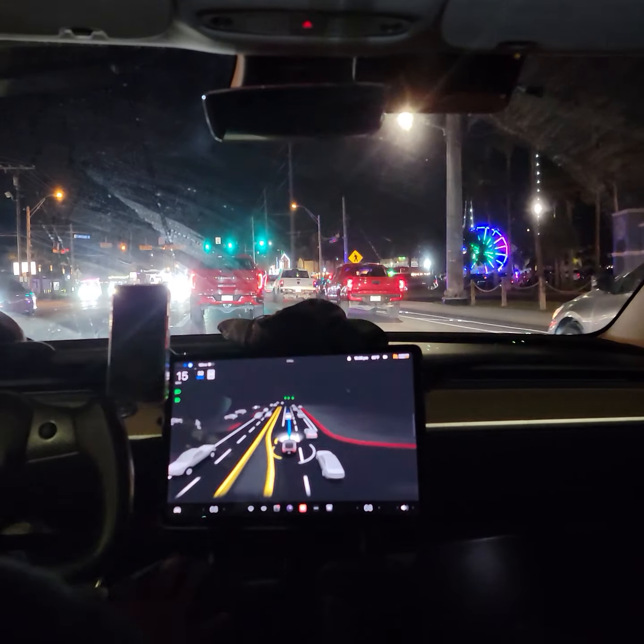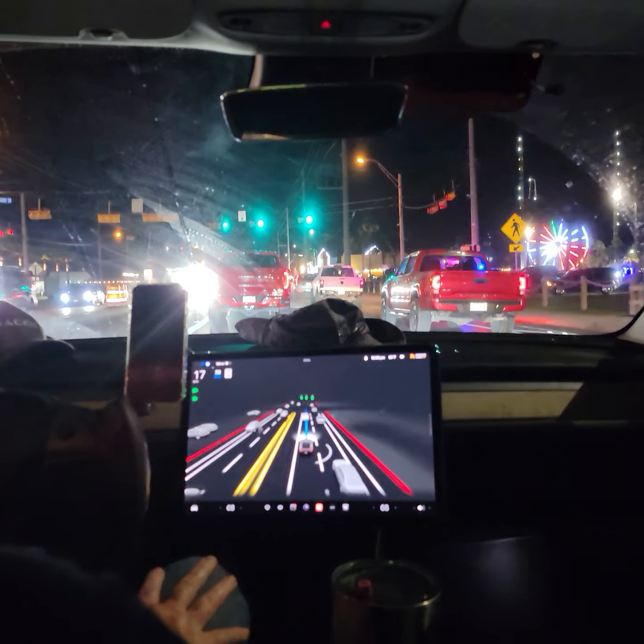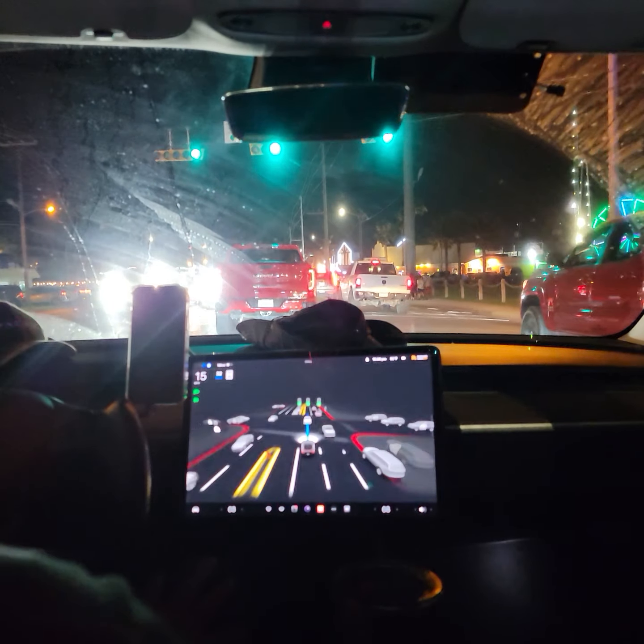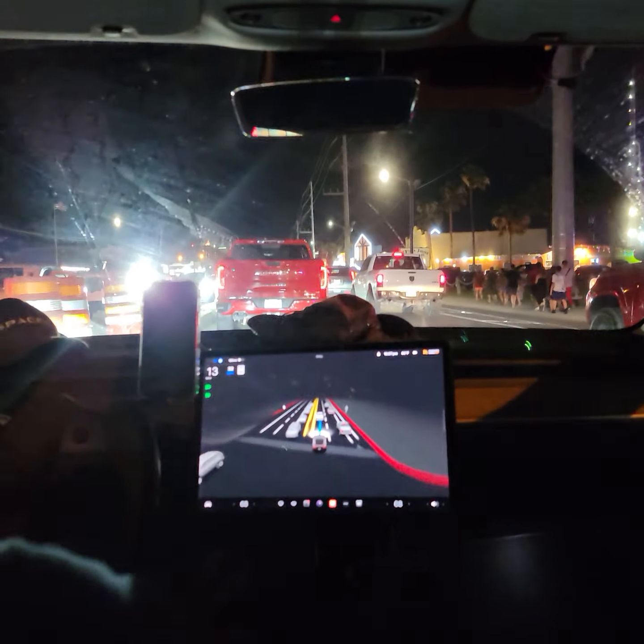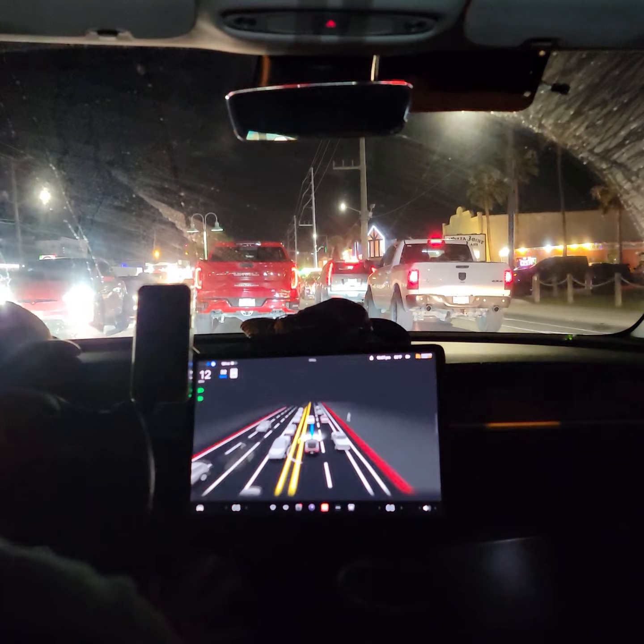Okay, here we are. We have the police vehicle. It's this one over here on the side with the lights on as we're passing it. It doesn't give us any notification. It doesn't visualize the lights on it. Large group of people on the other side of that truck.